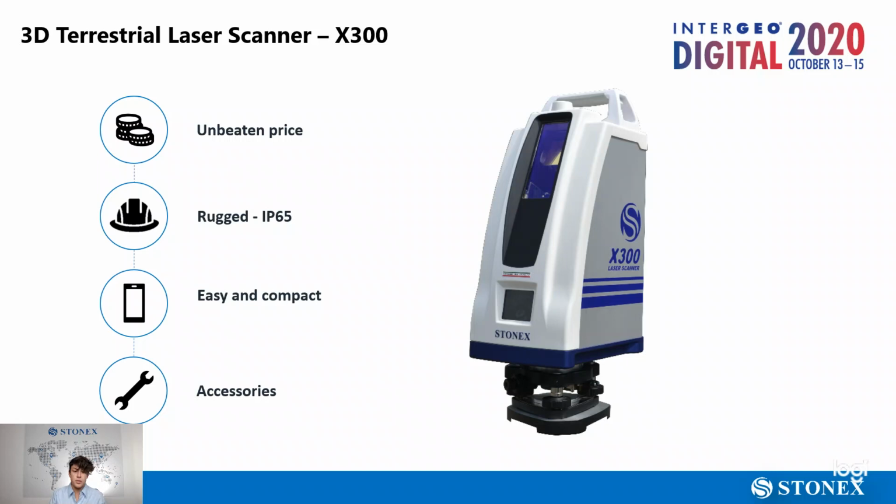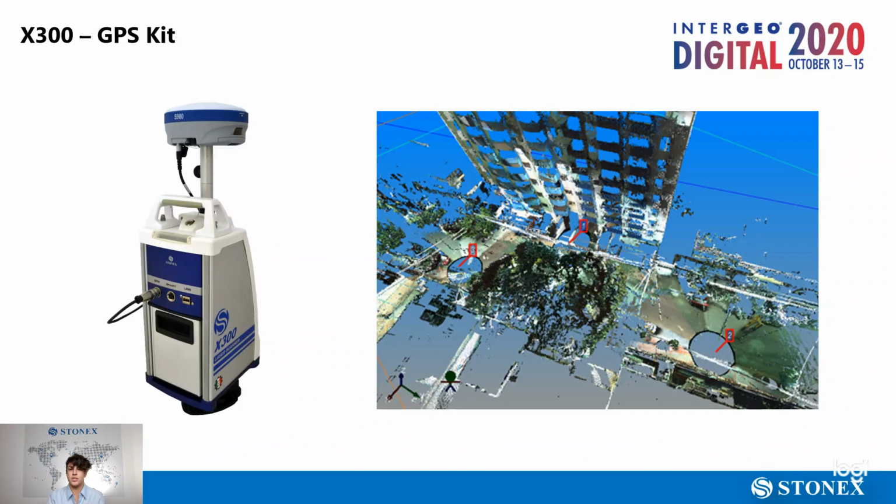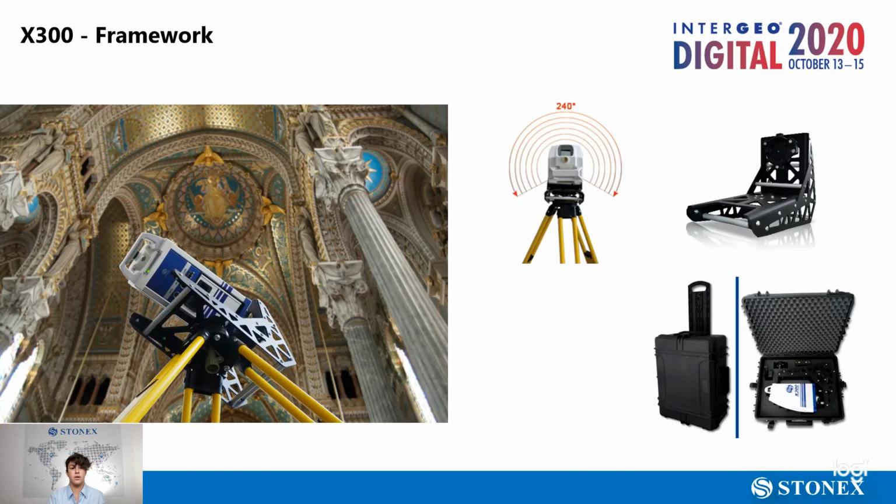And it comes with a complete set of accessories that provide the flexibility I was talking about. For example, the GPS kit that is designed to connect the GNSS receiver to the X300 to get scans that are already georeferenced. Or the framework that expands the field of view of the scanner and allows us to scan the ceilings or tunnels. As you can see, it's a 240 degree field of view.